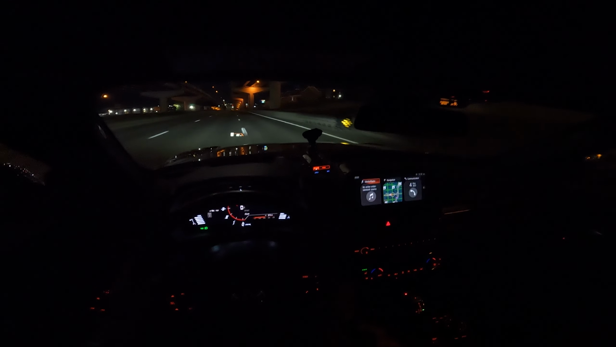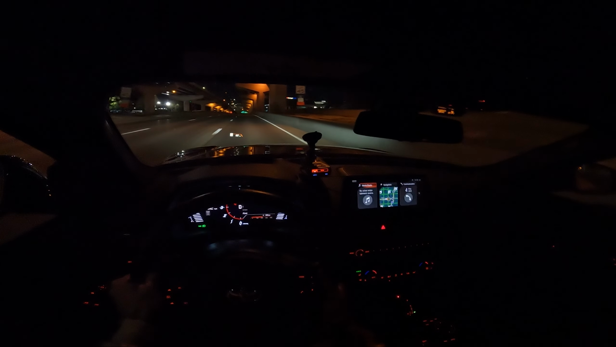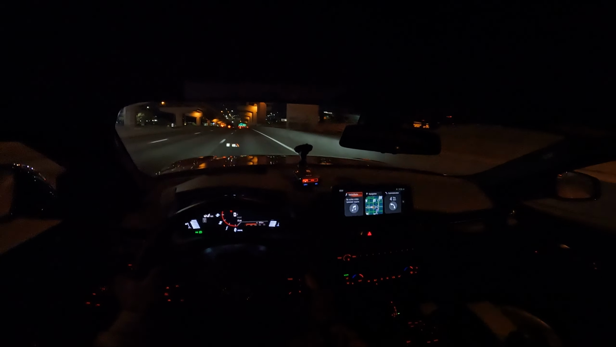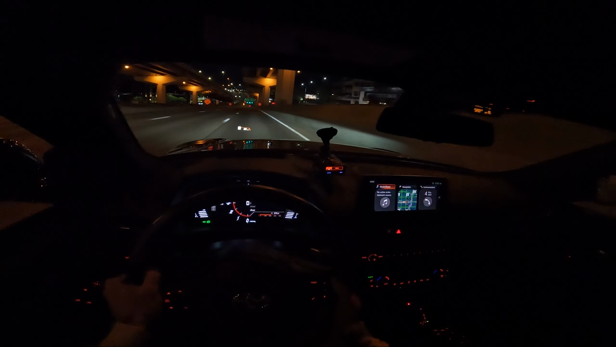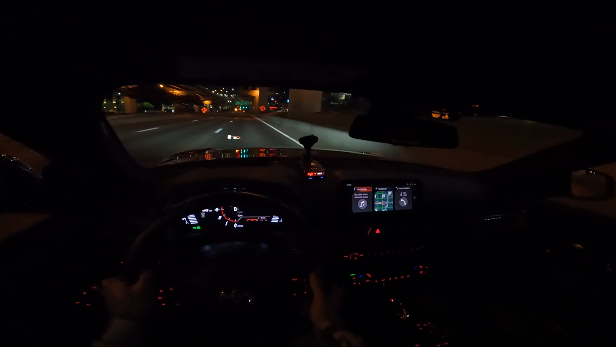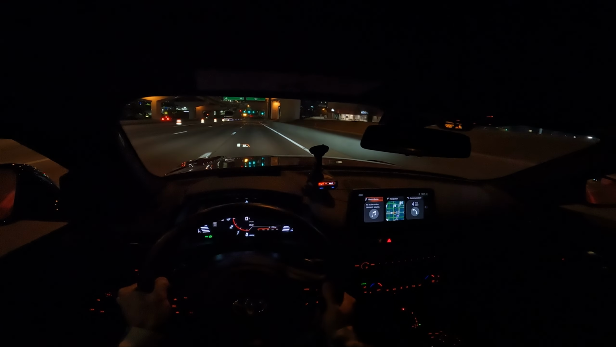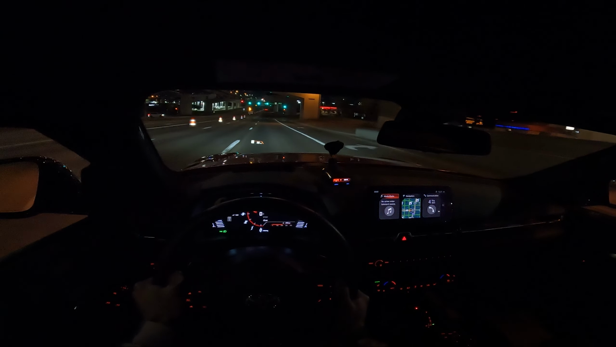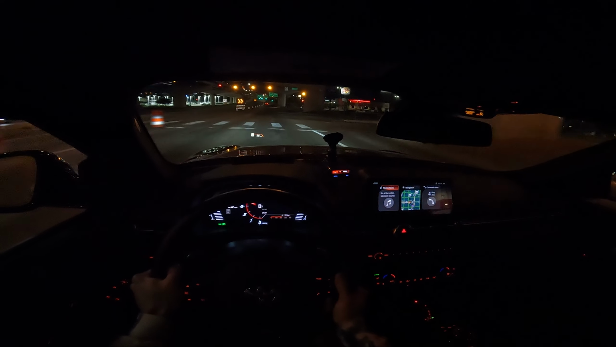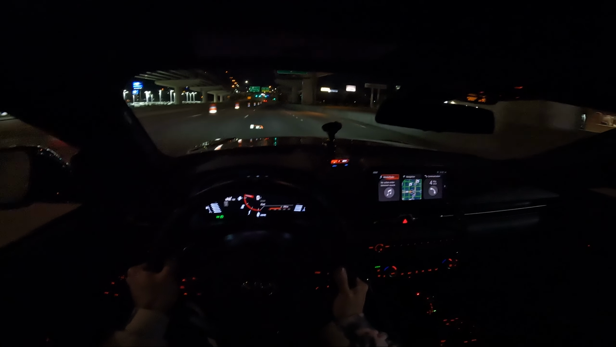Actually, I'm gonna get up next to this wall and do it. That's always fun. You can hear it. Oh, it's so loud. Holy shit. Cruise around with the windows down here for a little bit.